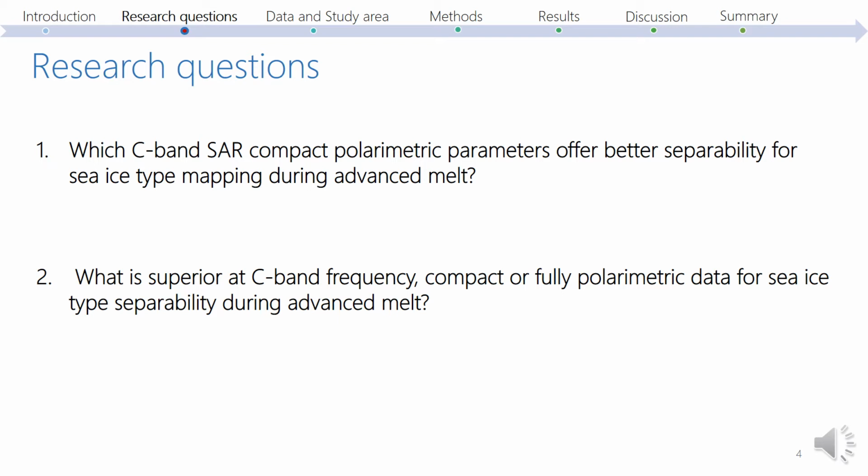For this research, an optimal set of compact polarimetric parameters is determined for first-year and multi-year ice separability during the advanced melt period. These parameters, together with corresponding fully polarimetric parameters, are being fed into a neural network for determining the classification potential of both systems.